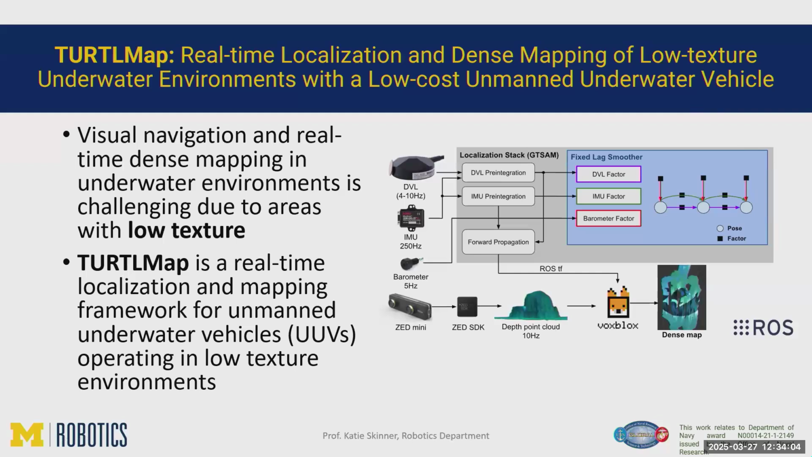Our localization actually doesn't rely on visual information at all, because again, we're working in low texture environments, so visual tracking is really unreliable. We instead formulated our localization stack to just rely on DVL, which is Doppler velocity log, which provides seabed relative velocity. We also have an IMU, and then we also have a barometer, which is really low cost, but it actually helps a lot. That's a simple one to integrate and can have a really big impact on results. So our localization fully relies on these three sensors. We output an estimate of our current position and orientation.